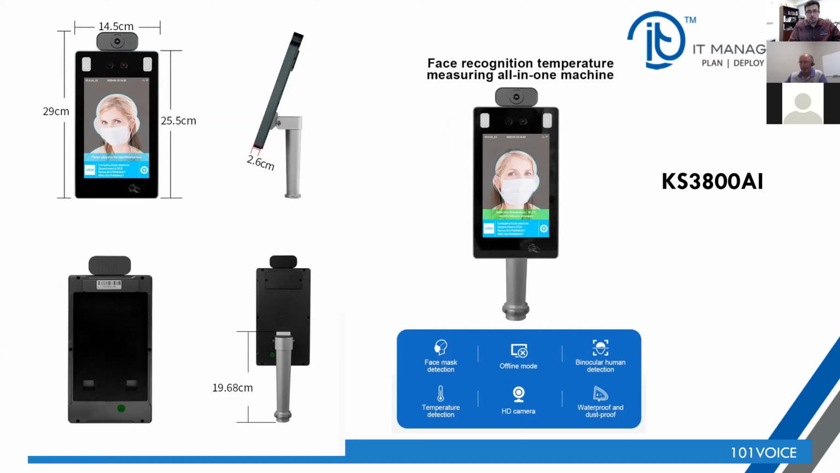It can be enabled with face mask recognition, or it can also be connected to Google speech to text. So if you have already uploaded the profile of the people of your office, your domain, your structure, it's able to match their name and read their name using Google.